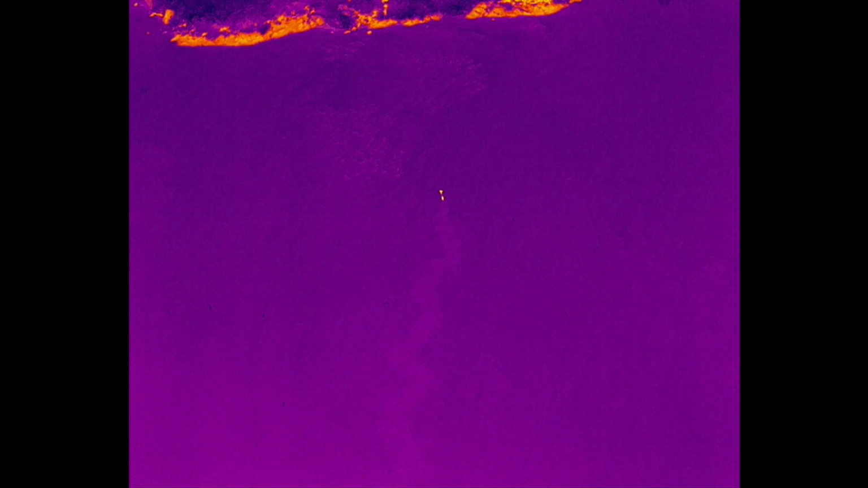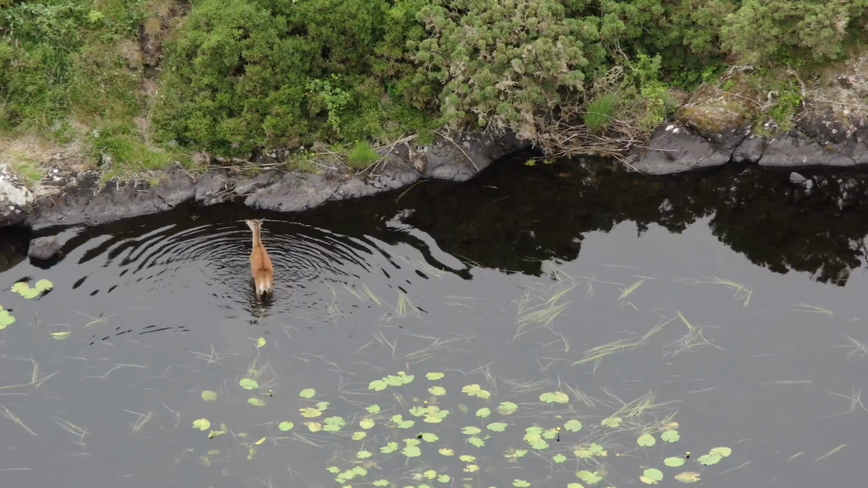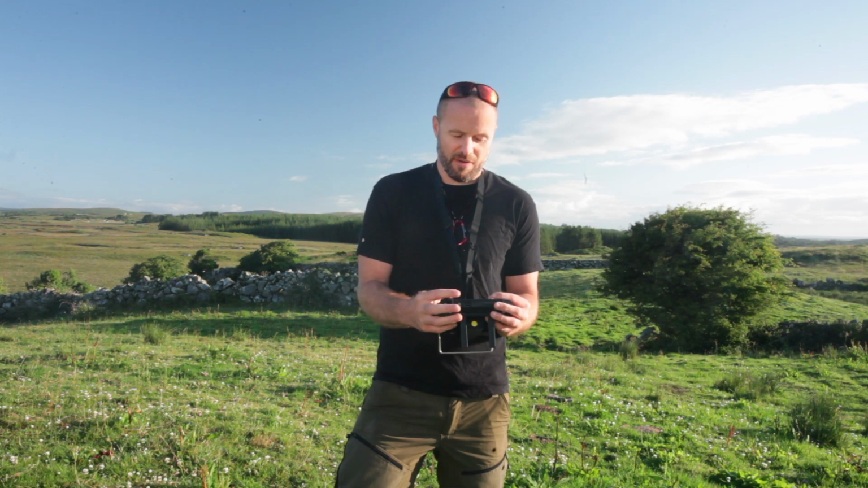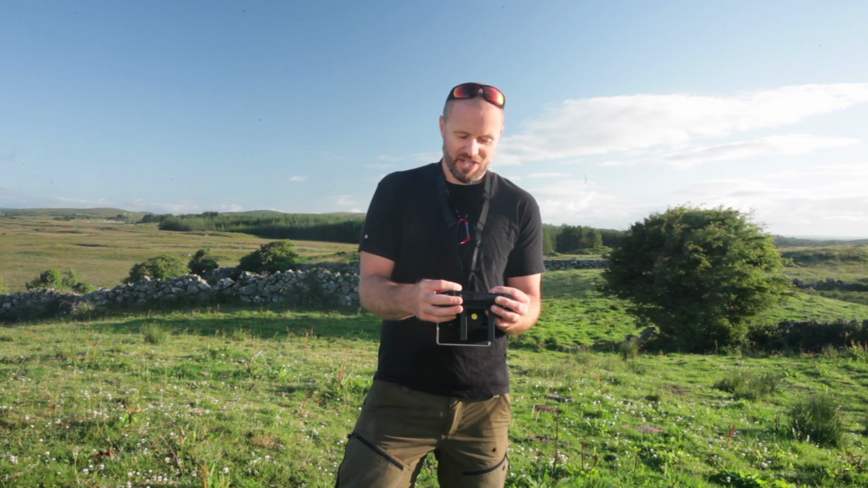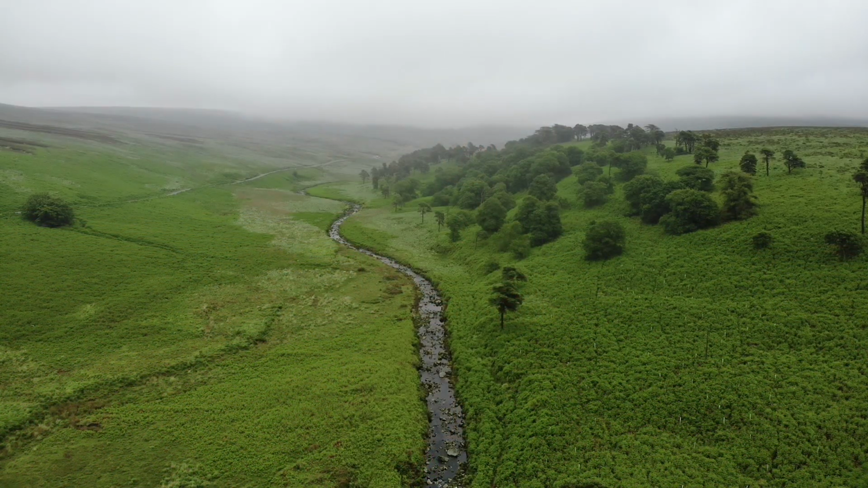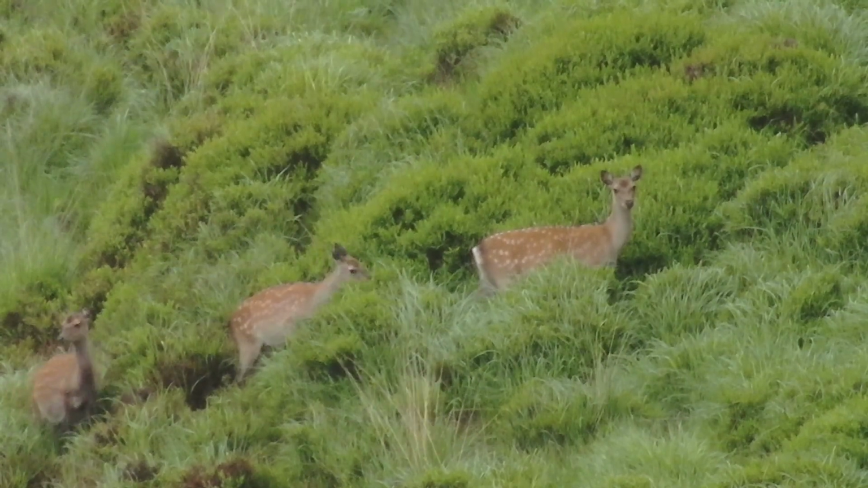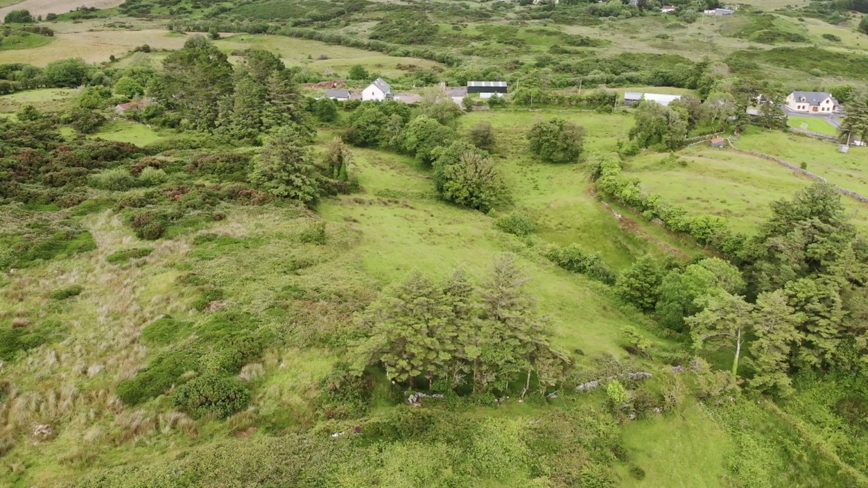Also deer, and they give off a very obvious heat signal, being a large body, which is very easy to detect with the thermal sensor, and can pick up deer from over 1.5 kilometres away. And also hare.